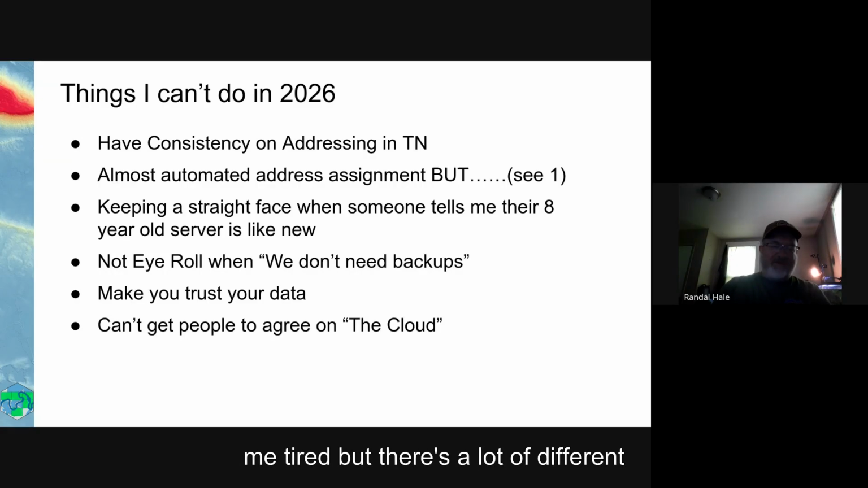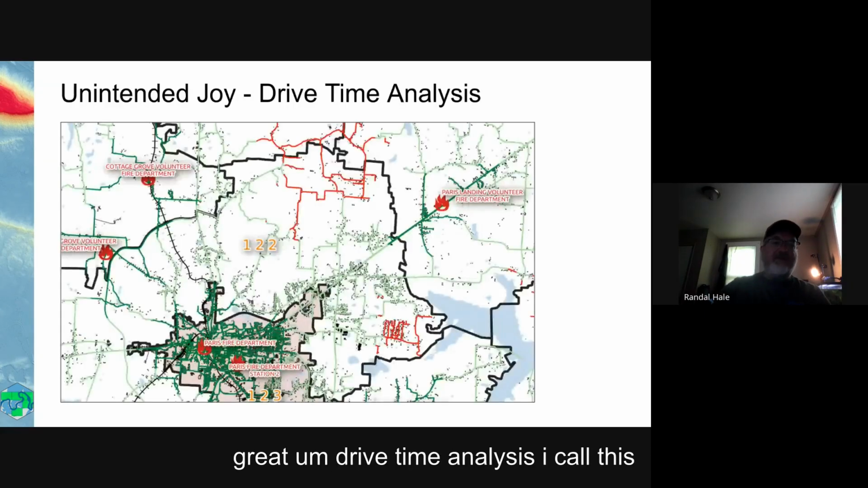Cloud computing, AWS makes me tired, but there's a lot of different offers. There's a lot of different things you can go with out there. And so we've been using, for another project, DigitalOcean. Do backups, whatever you want to do, it works great.